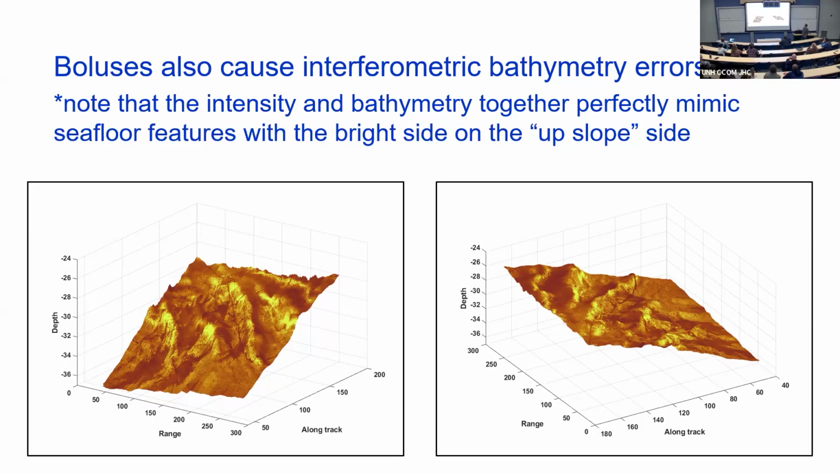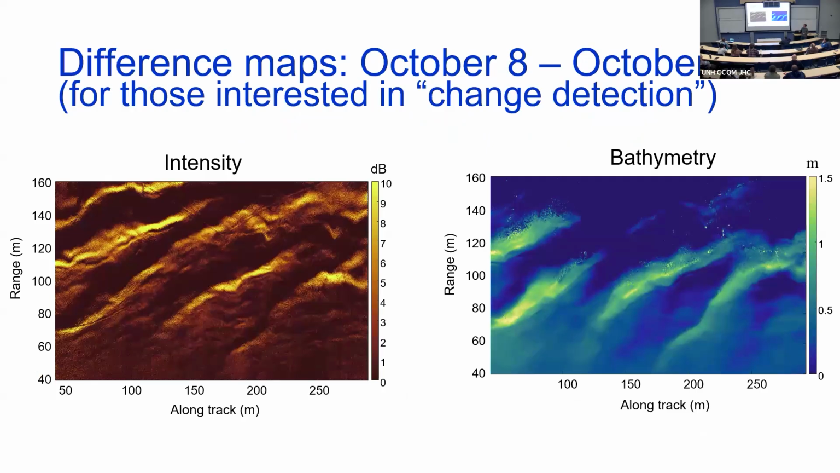The interesting thing is, again, if you did a single pass, these are bright on the right side of the fake bathymetry and shadowed on the right side, the correct side of the fake bathymetry. So if you went out with an interferometric SAS system, there's no way you could tell this wasn't a real seafloor feature. So you have to do some other things. You have to make multiple passes, or there's some other tricks you can do, which I'll talk about.